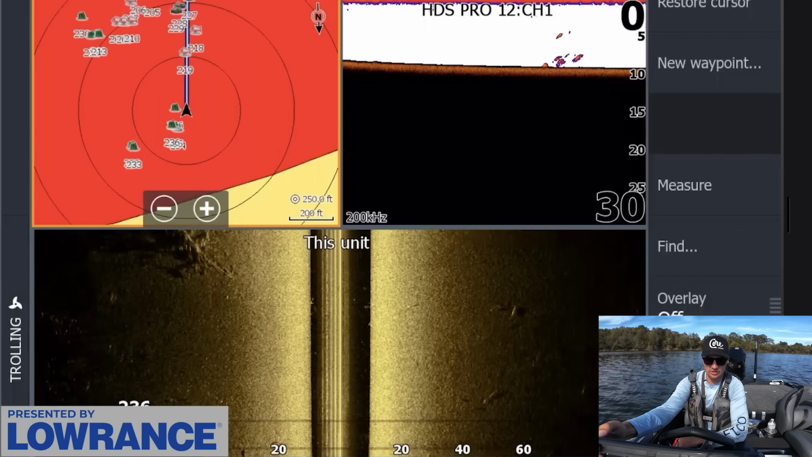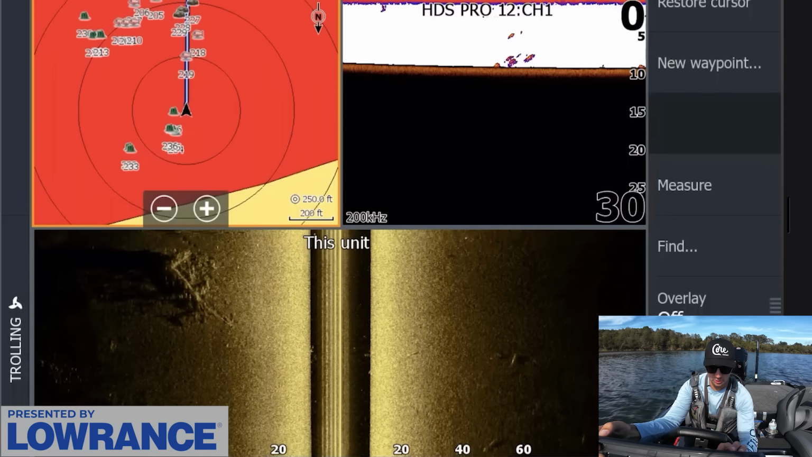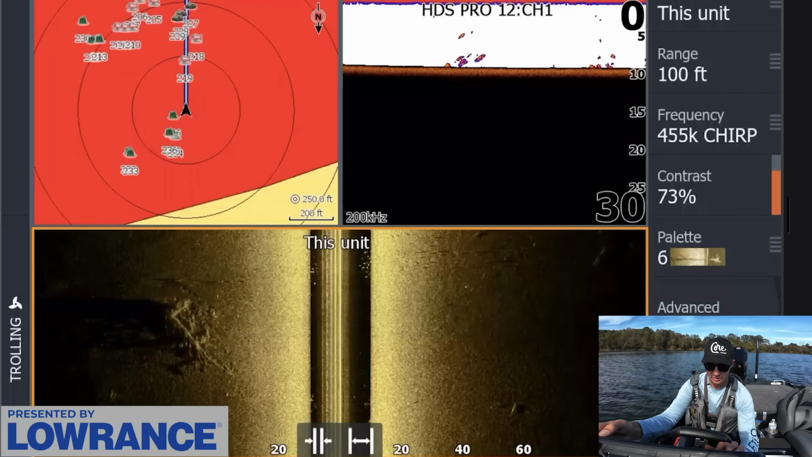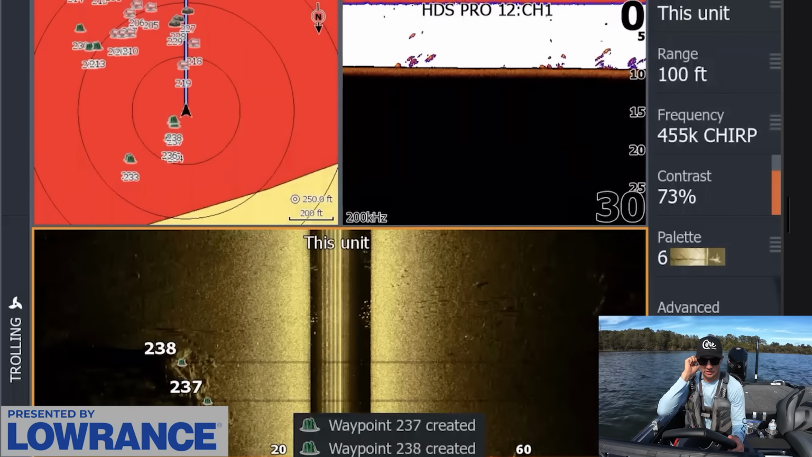And I actually just caught a fish off of one of these pieces of brush right in here. You can see there's a really nice brush pile right in through here. I'll remark this again right here. It's a really, really nice brush pile. And I just caught a small one off that.